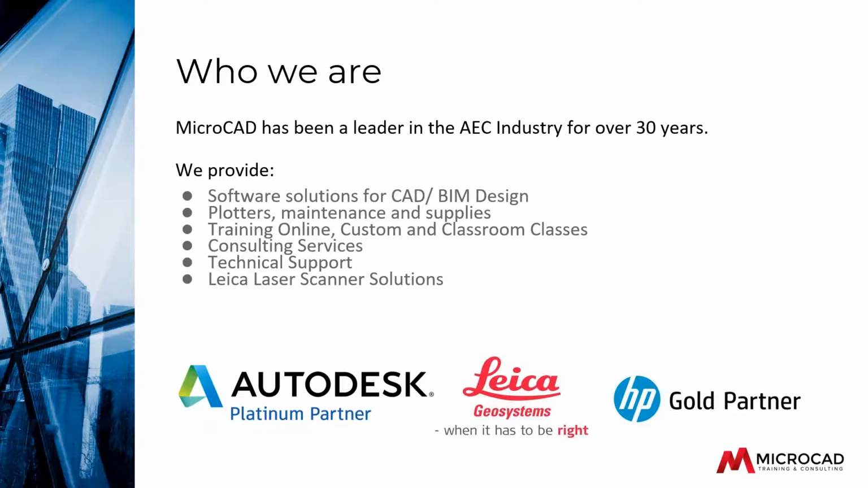That's Autodesk's highest level awarded to Autodesk resellers for service, support, training with their platforms, the various AutoCAD software from AutoCAD, Civil 3D, AEC Collection, to Revit, and the BIM 360 platforms. We also sell output devices, specifically HP plotters and printers. We provide the maintenance and supplies as well.